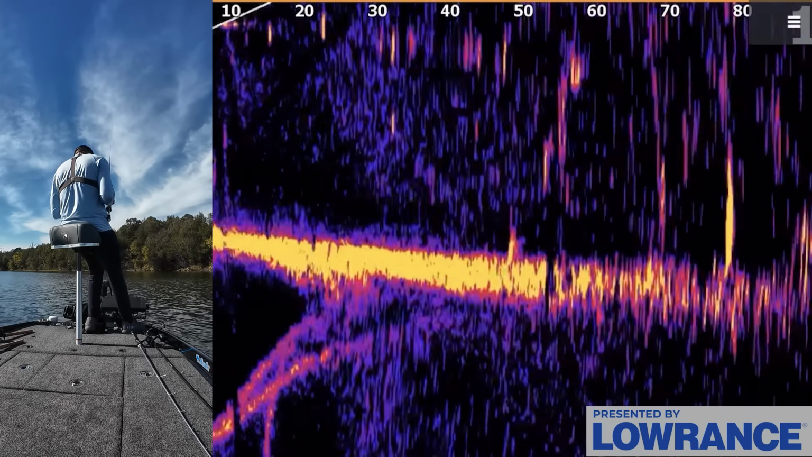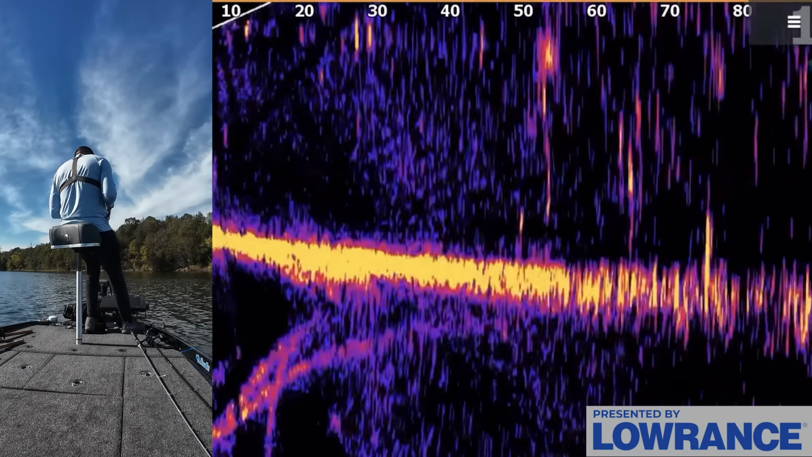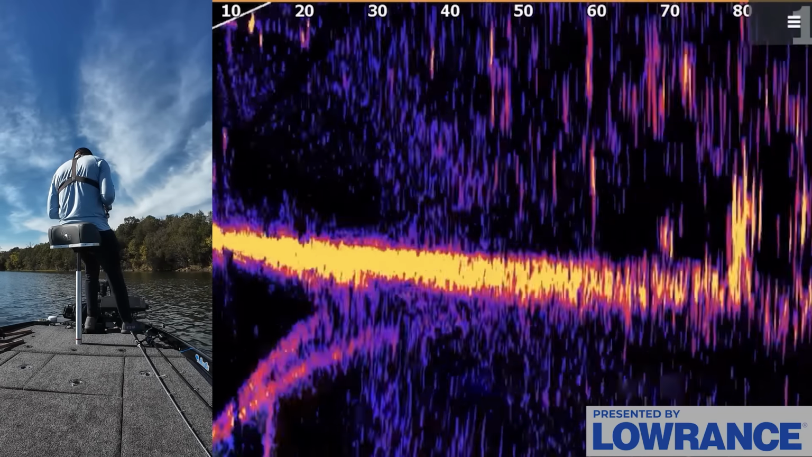It's so hit or miss on whether they actually bite. A lot of these fish we're actually catching too are on the bottom, and then when the shad come by, they jump up to the surface, which is kind of a weird deal.